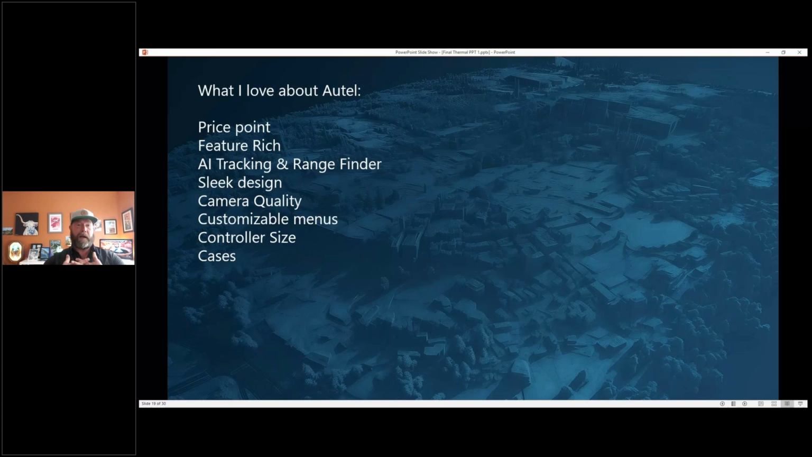So just real quick, what I like about Autel: the price point's great. It's a very feature-rich drone. I love the AI tracking and rangefinder stuff. With the rangefinder too, you can actually measure things from the air and select points and measure perimeters and things like that. The design is great. They store great in the cases.